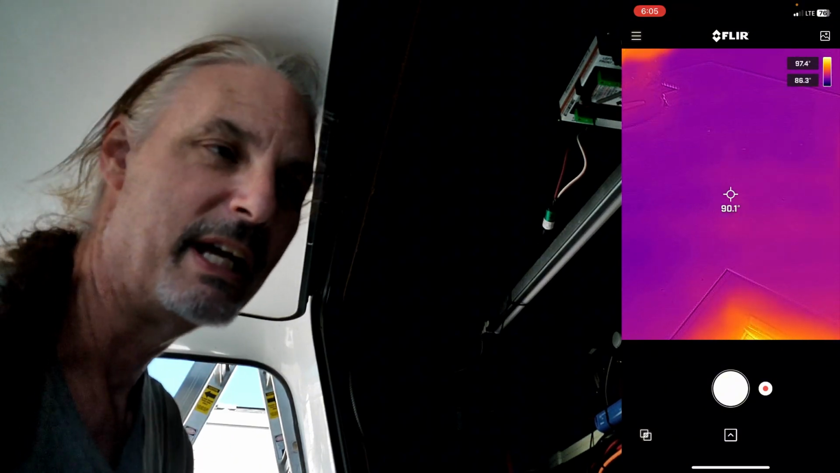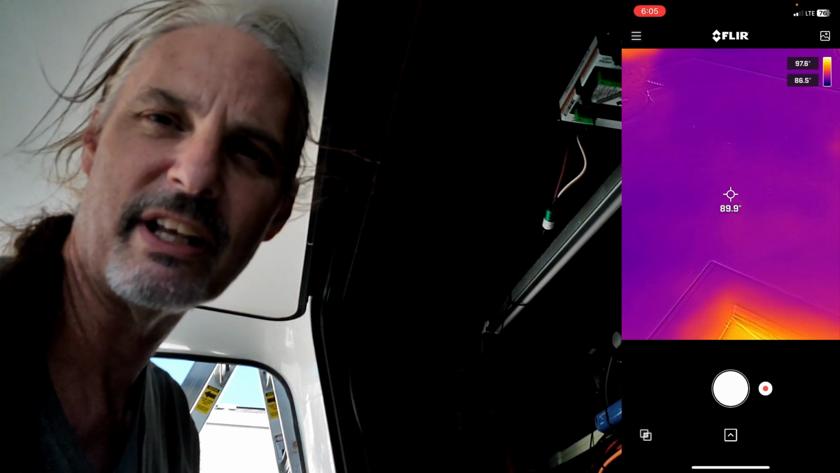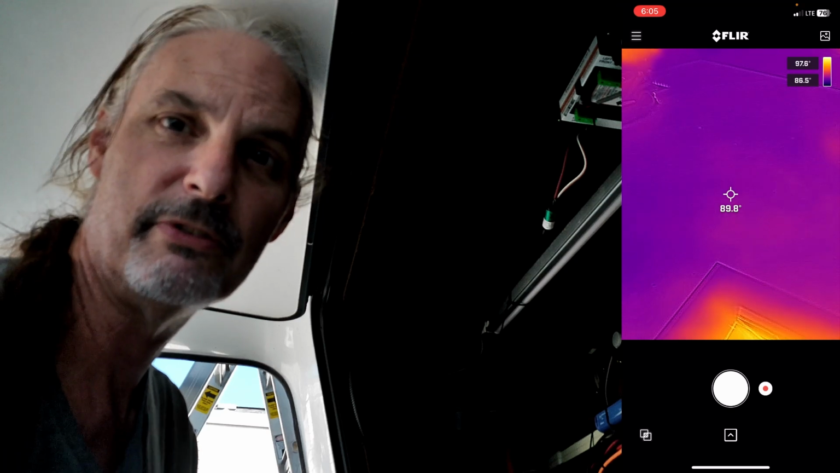That's what's important. It's not that I'm able to see all the nitty-gritty detail, because I'm not using this professionally as a job for me. I'm using it more for a safety feature.